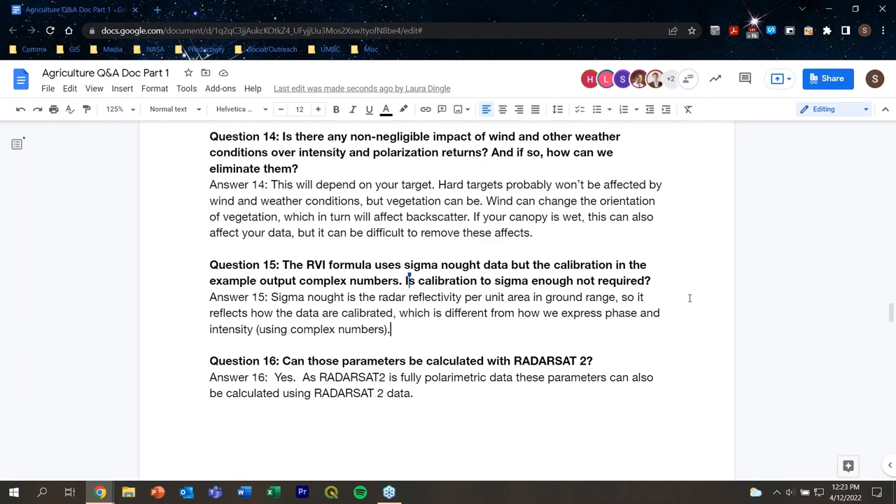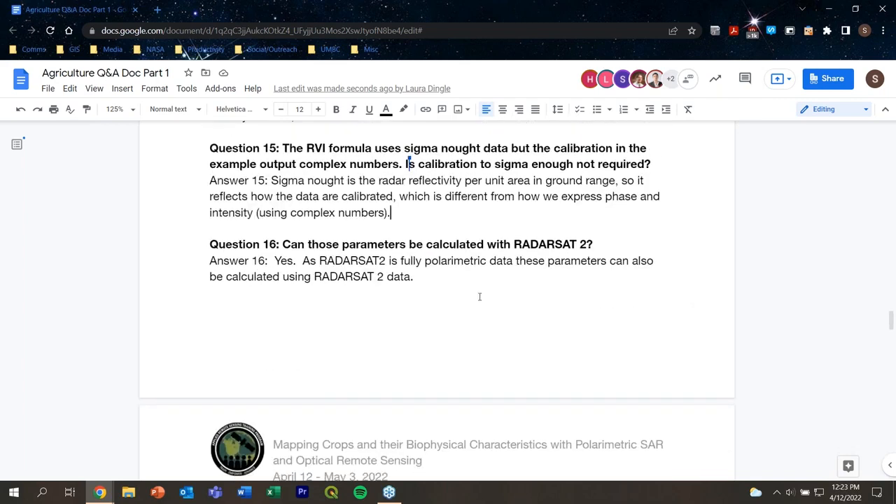Thank you, Sarah. Question 16. Can those parameters be calculated with RadarSat 2? I can just jump on here. Yes, RadarSat 2 is fully polarimetric data, so those parameters can actually be calculated with RadarSat 2 because you have access to HH, HV, VH, and VV.